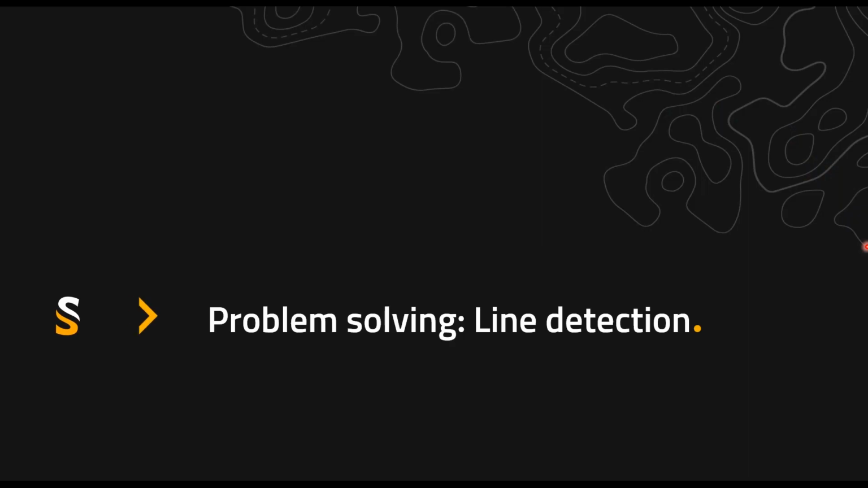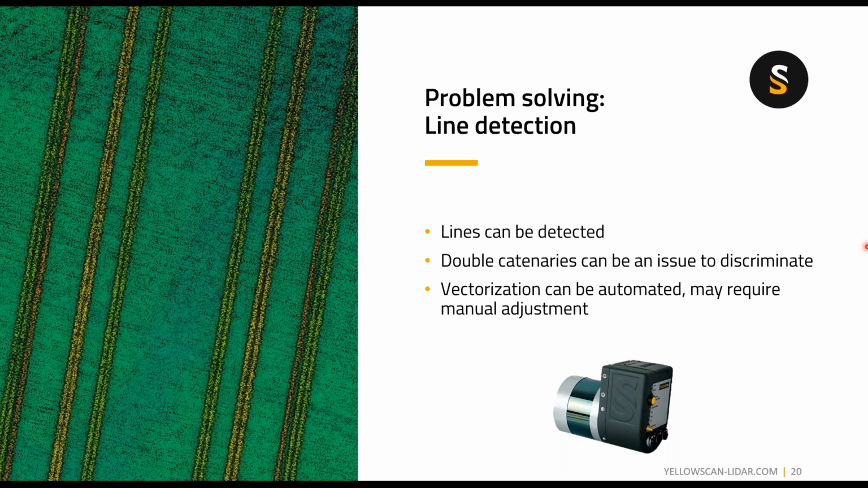We now move on to more individual problem solving. So first of all, we are talking about line detection. So with the Surveyor Ultras, the lines can be detected. You can see that it's very well described. It's very dense. Double canaries can be an issue to discriminate due to that noise. The vectorization then can be automated, but may require manual adjustment for dual canaries, for example.